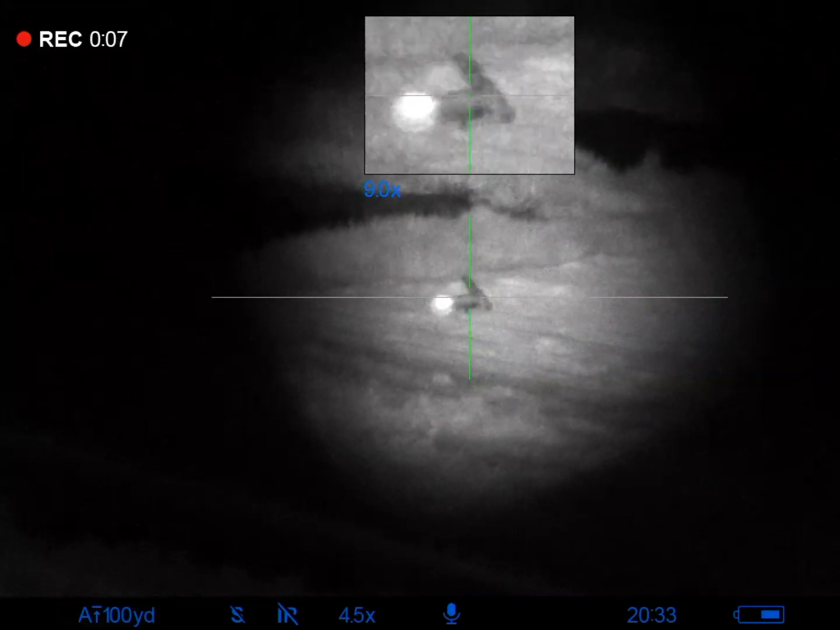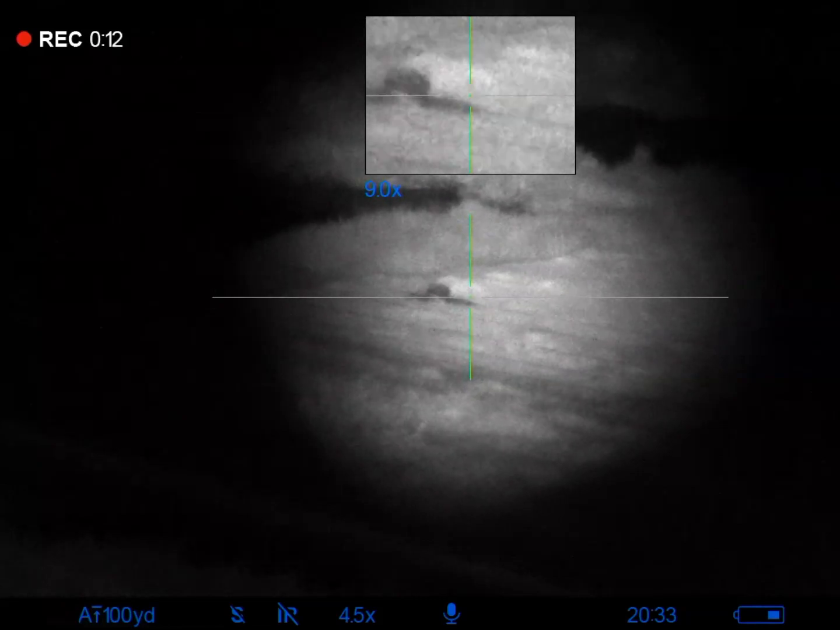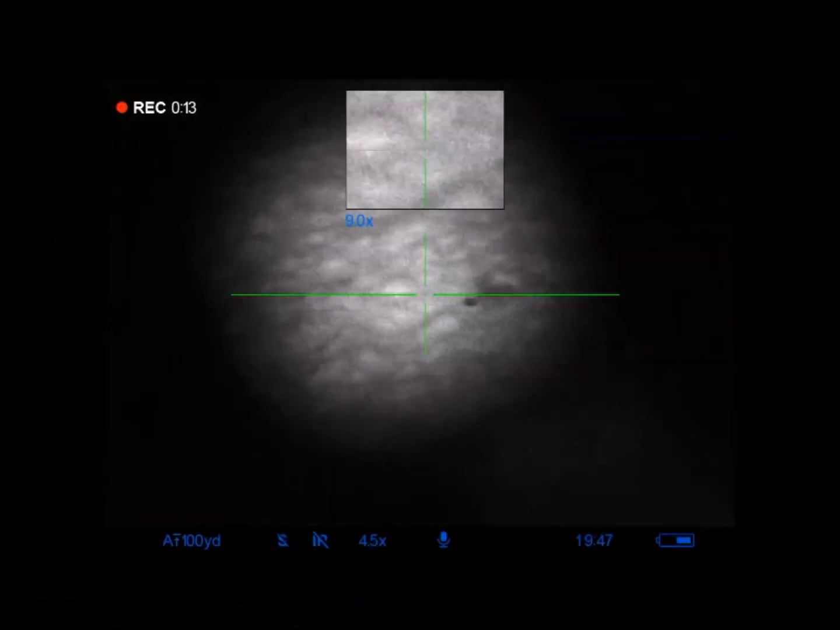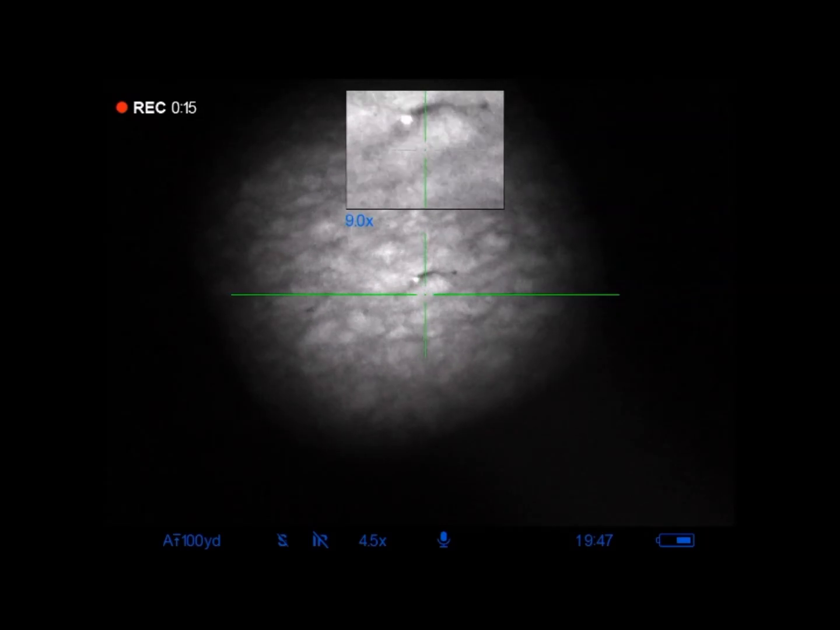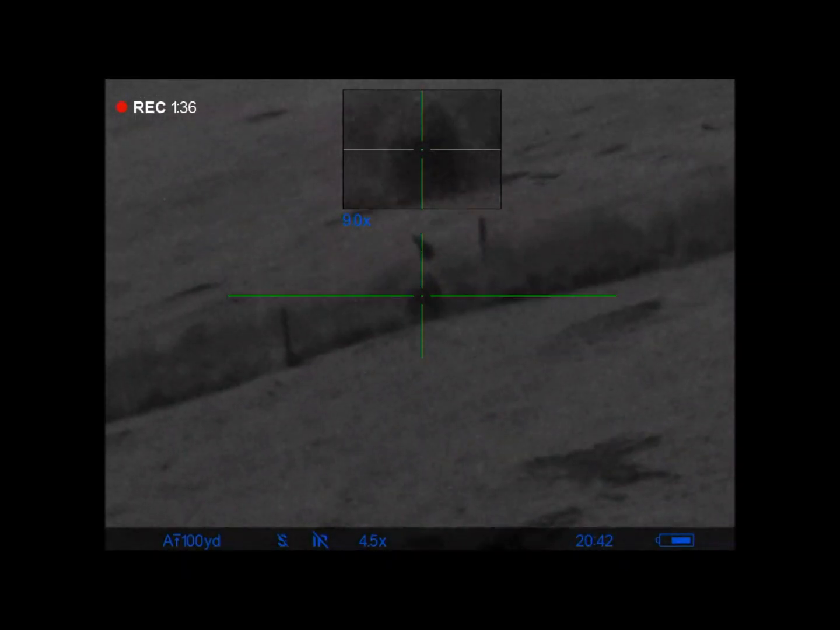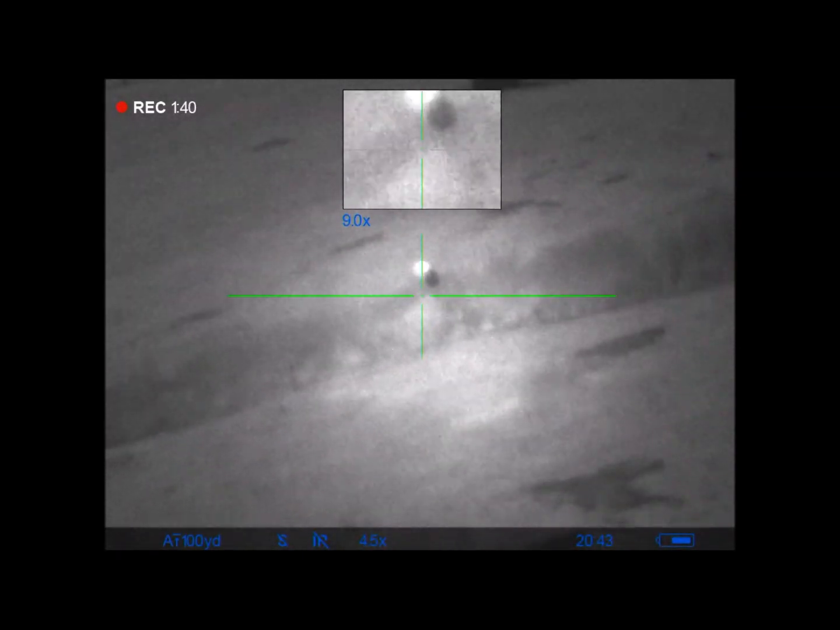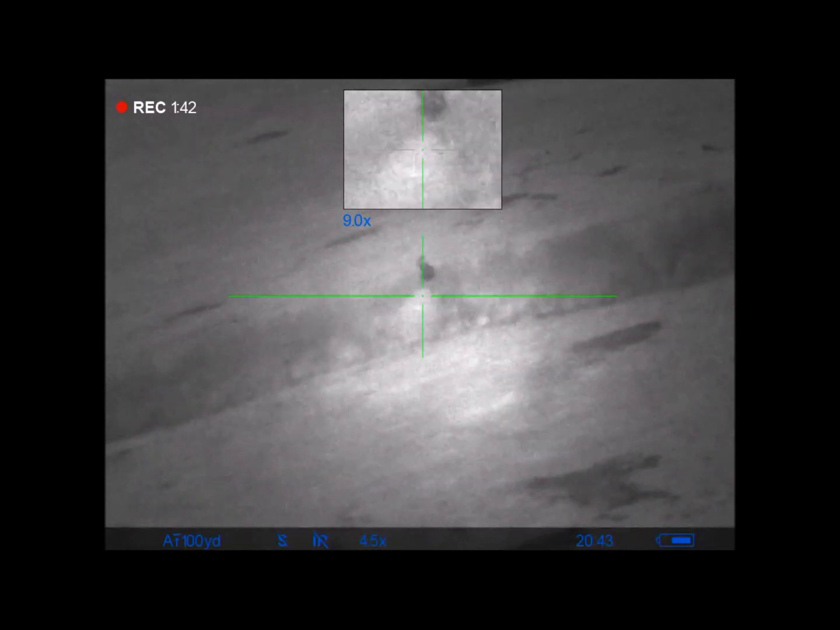If you can't get eye shine from the animal, then it's often difficult to acquire the target quickly. Getting the right amount of IR can also be an issue. You don't want too much illumination, nor too little, nor the wrong focus. To reduce these difficulties, you really need a good rotary dimmer and a focusable beam torch.